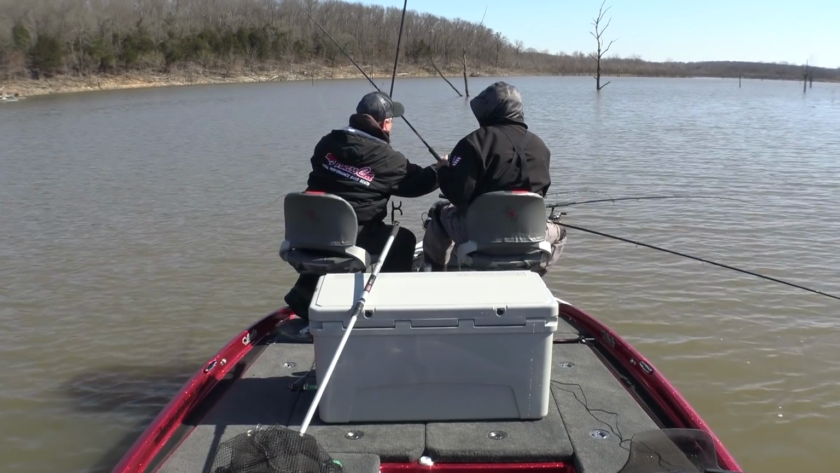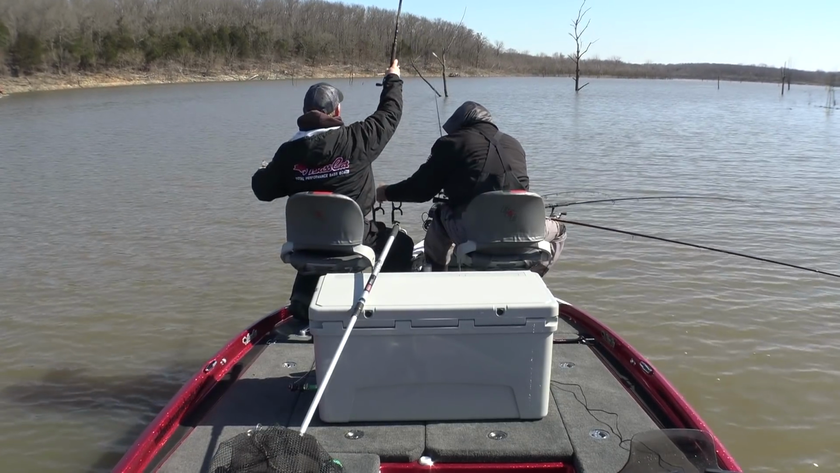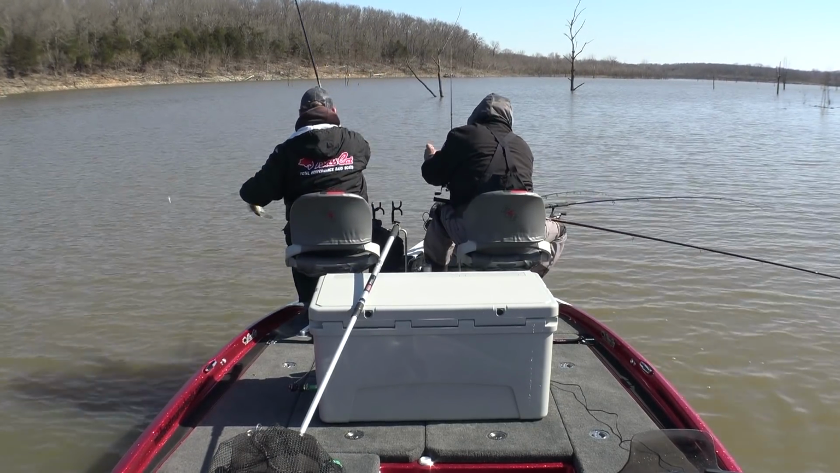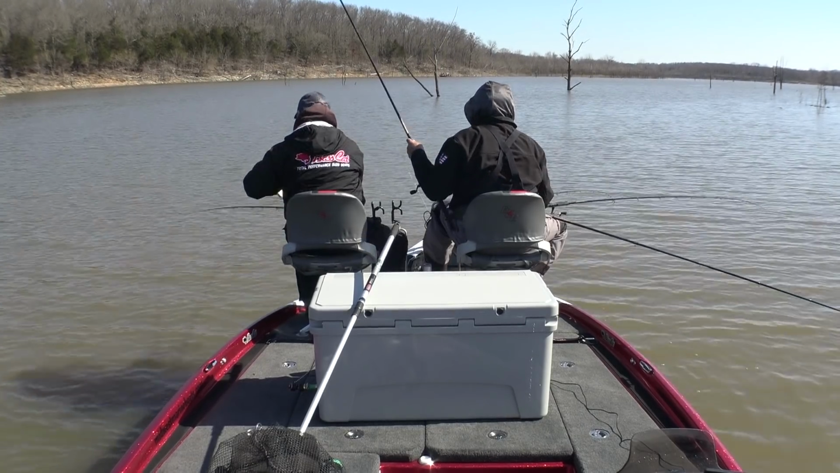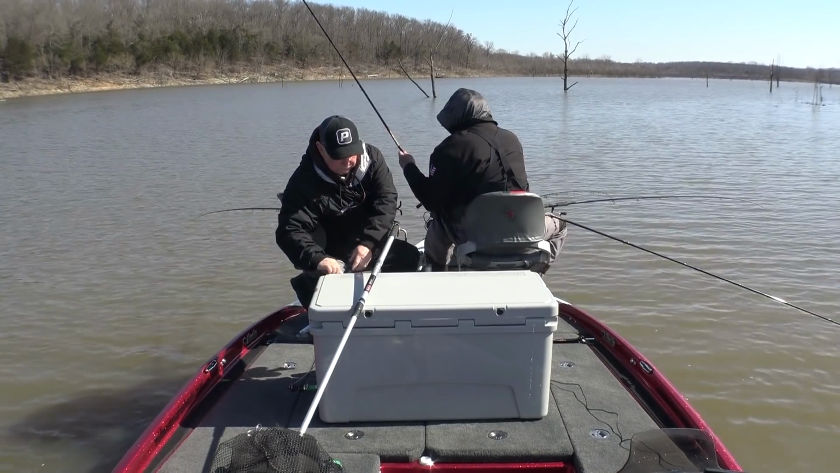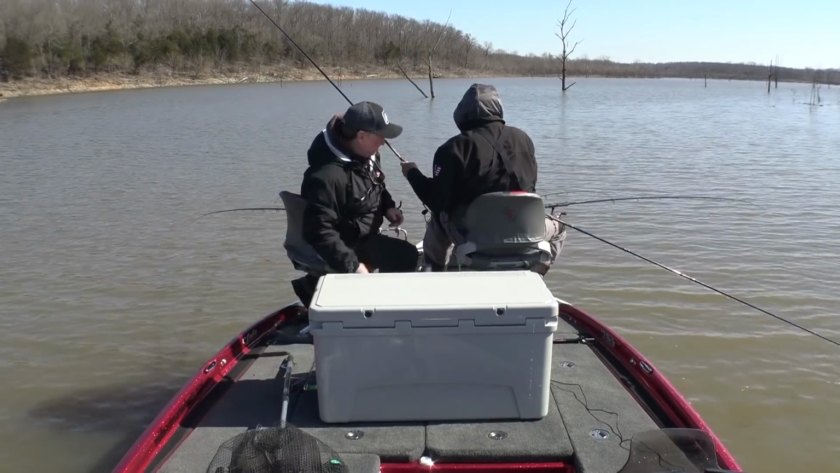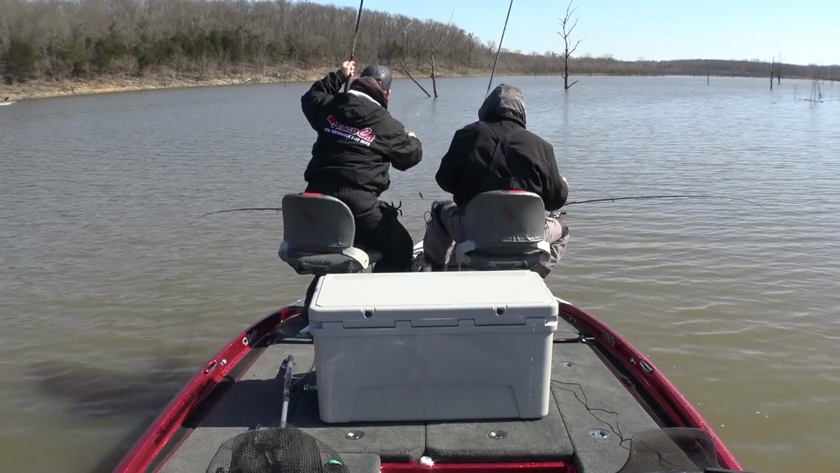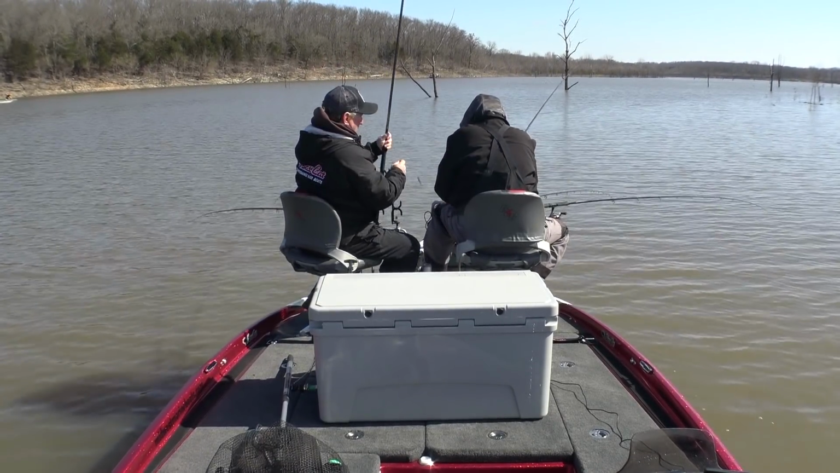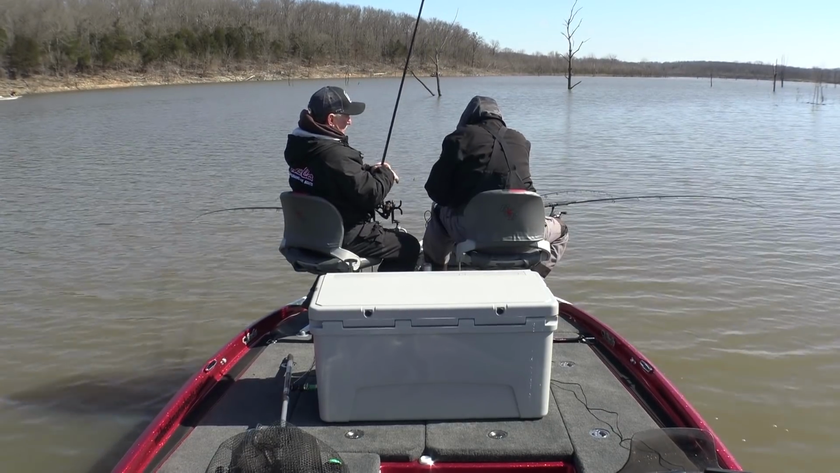He wanted it. That's an open water fish. Decent little fish. Well, he nailed that muddy water bait. Yeah, I did. They've been kind of mouthing it. He was committed.